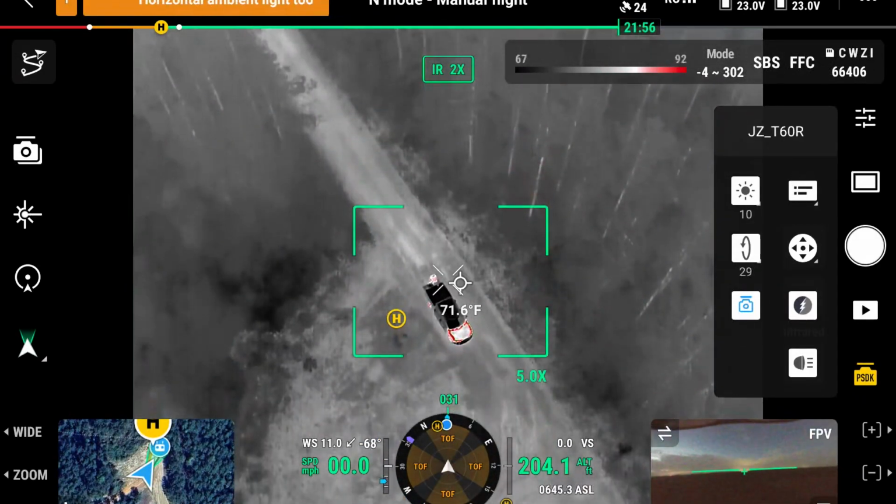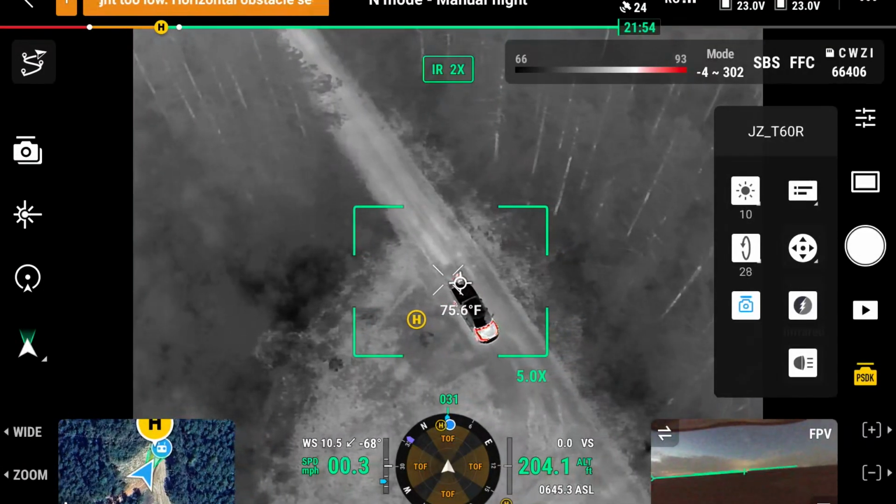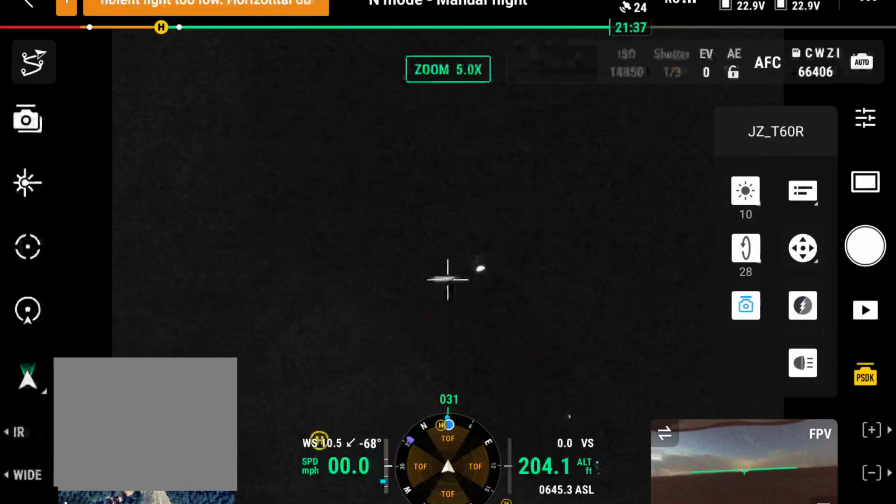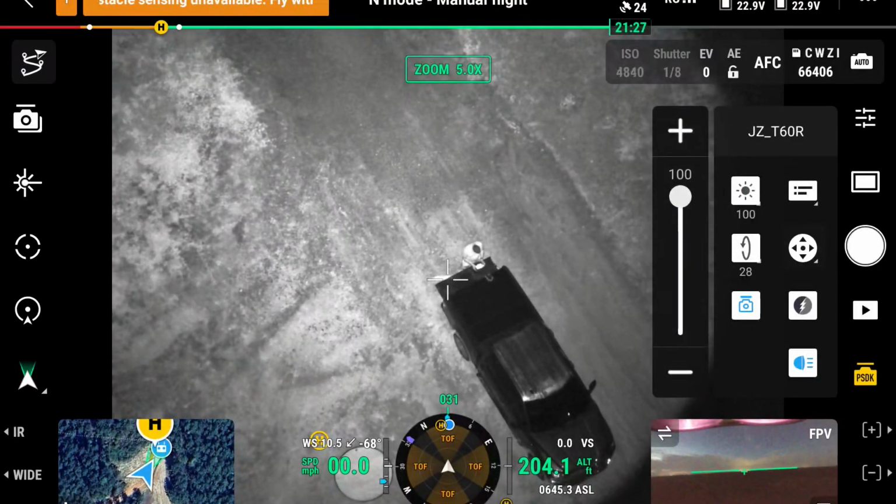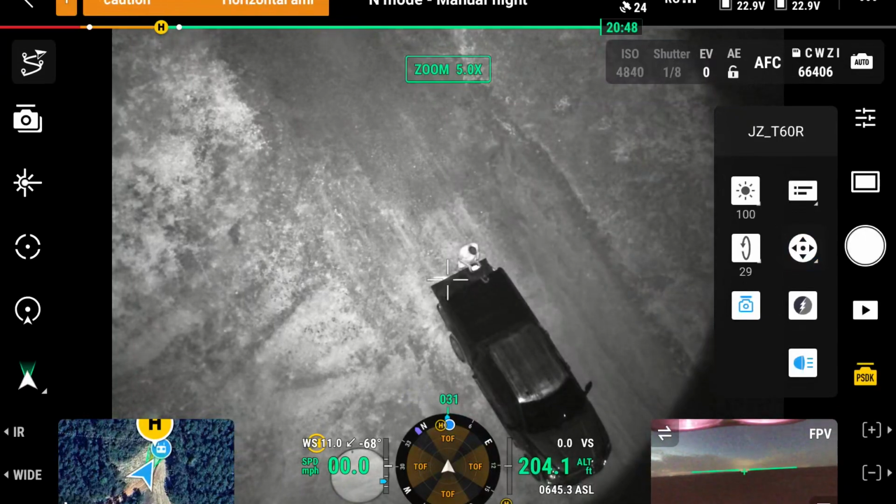Pan down, there's me in the truck. Get it right over me there. Just for reference, I'm that far away. So let's turn the light on now. Go to zoom, light, and crank it up. Okay.